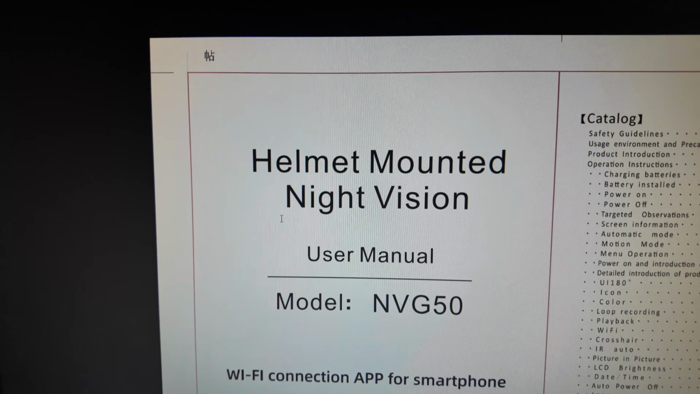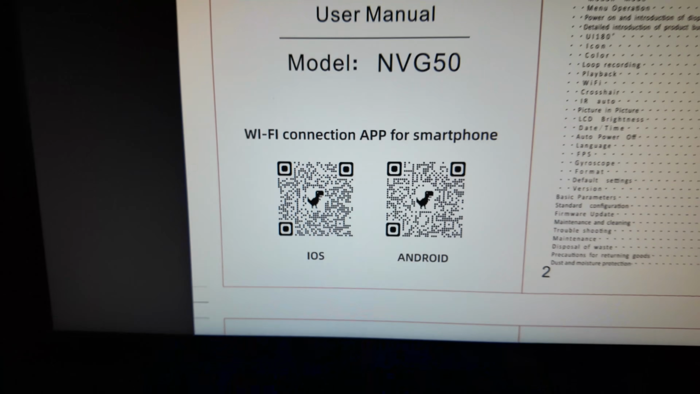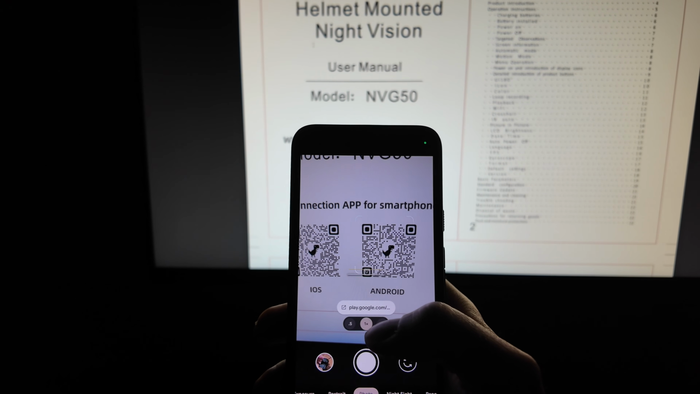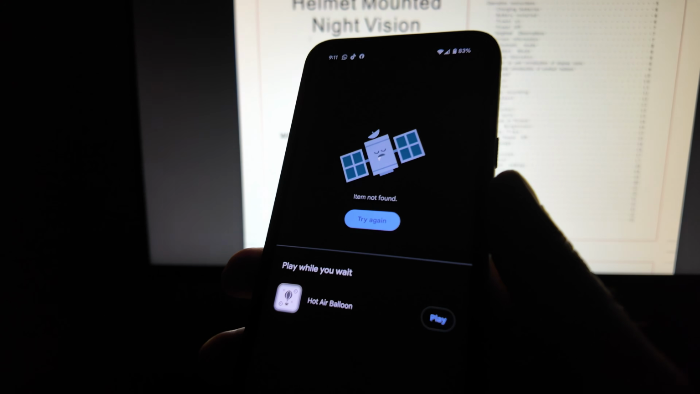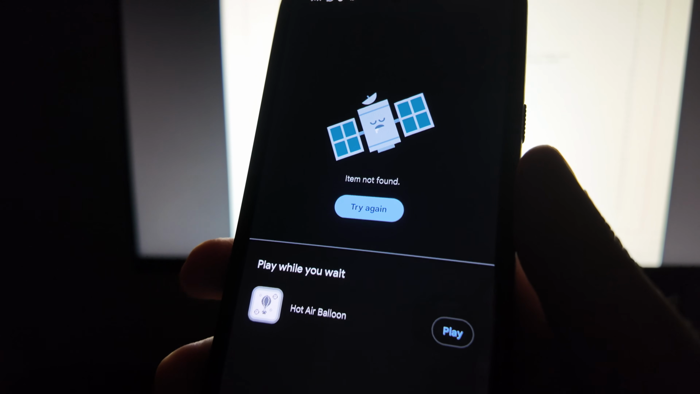Another downside to using the NVG50 will be the quirks of using a Chinese product. A recent issue that popped up was that the app that works with this camera is no longer available, at least for Android. That actually sucks since the app was actually pretty decent.